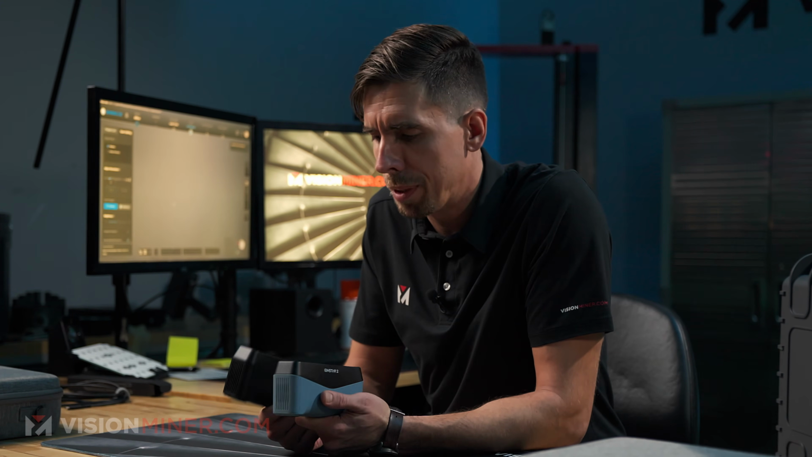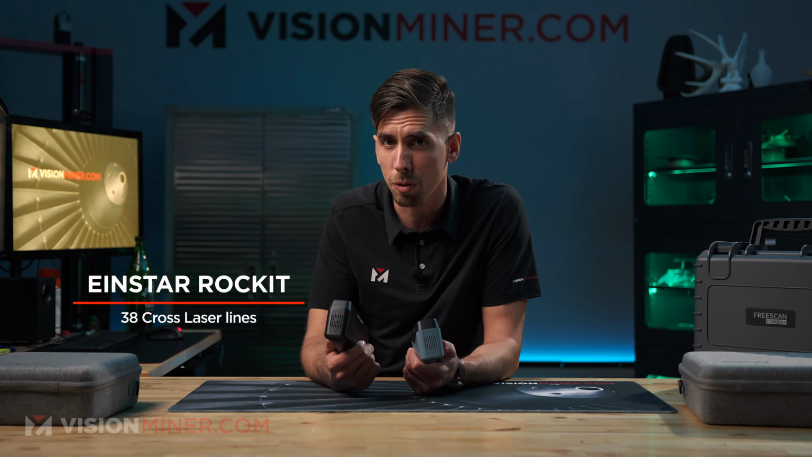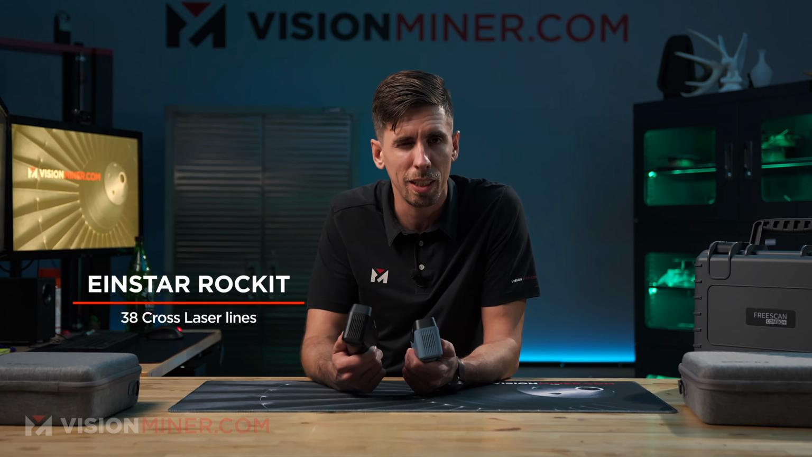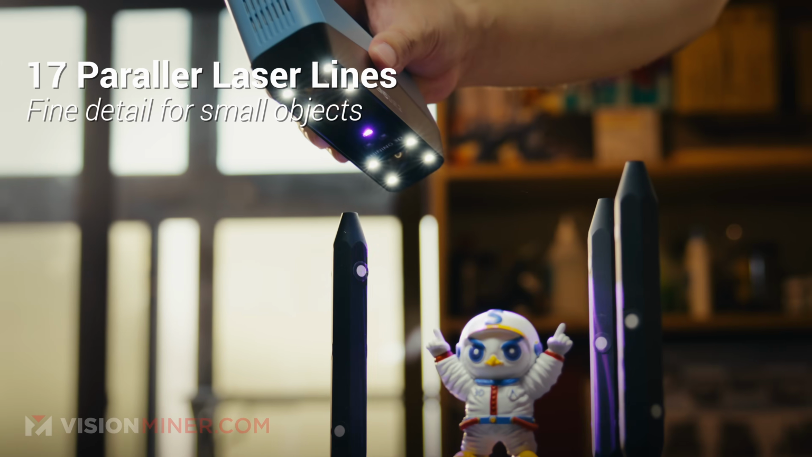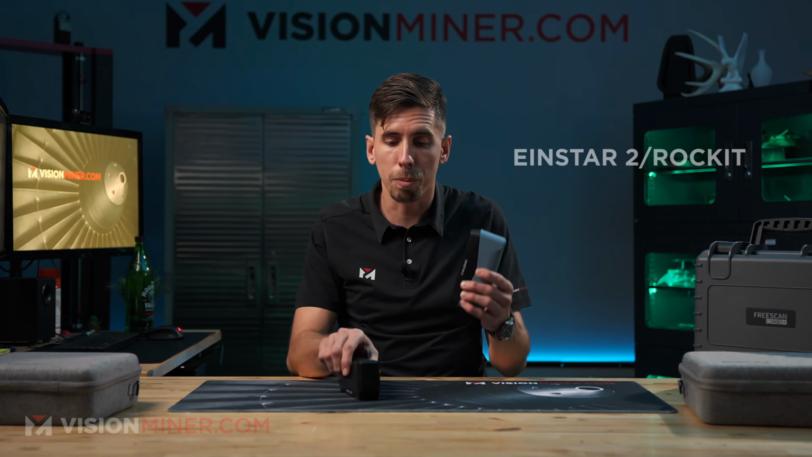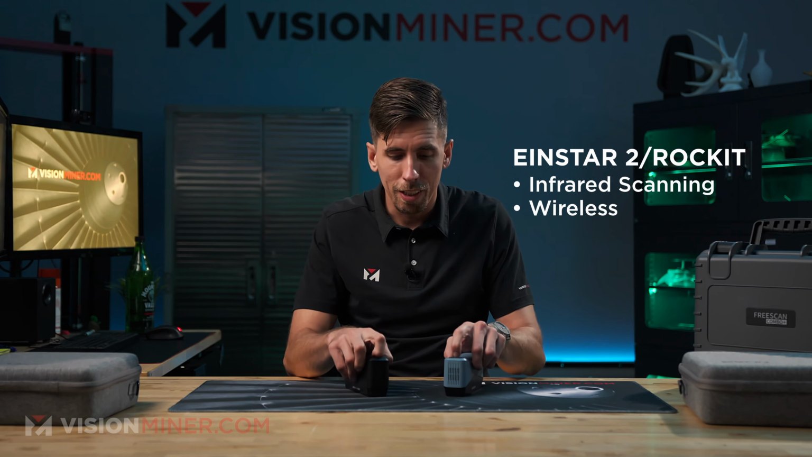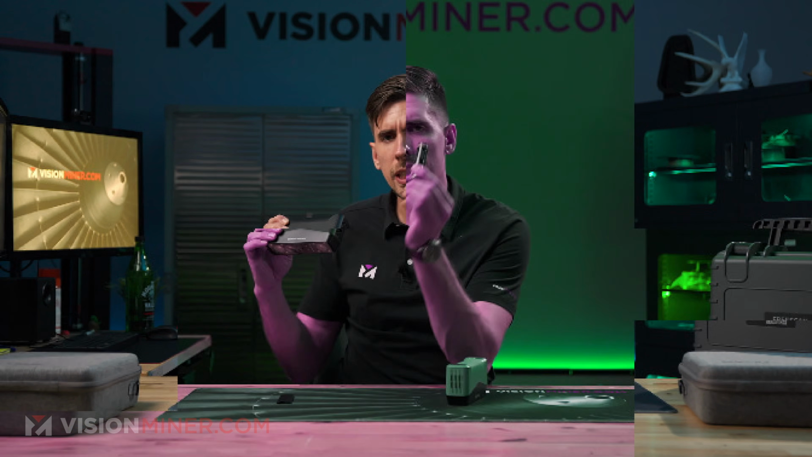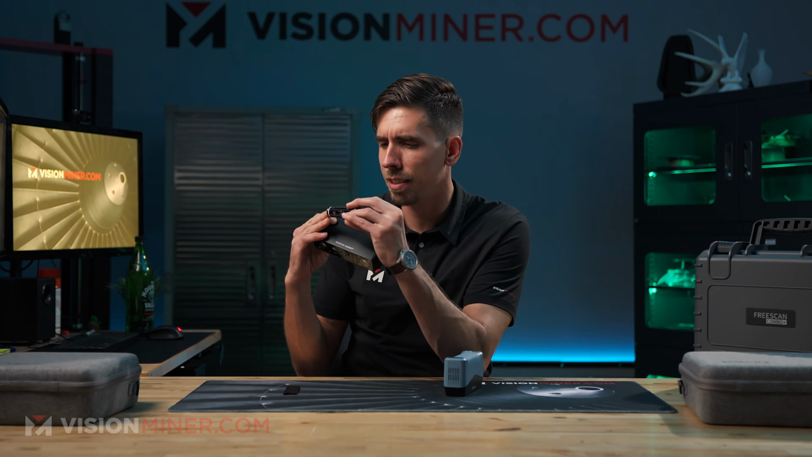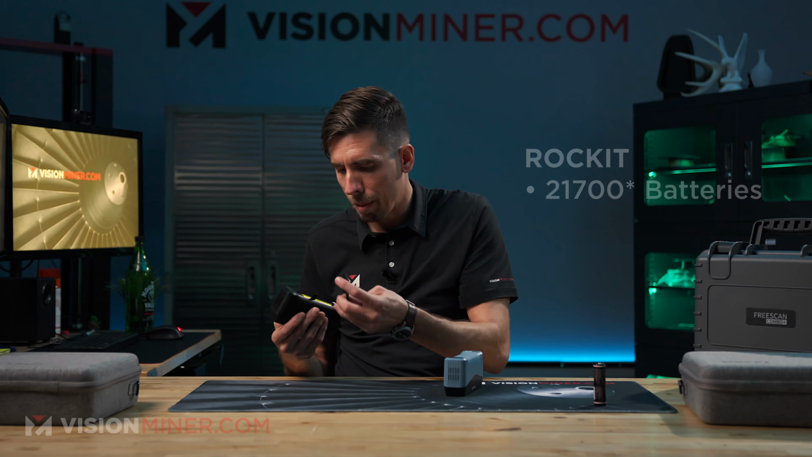Okay, so what's really changed and what's the difference between the two? I mean, basically the only difference at the end of the day is that this one has 38 cross laser lines. So I believe there's 19 lines on each side cross-hatched, whereas the EinStar 2 only has the parallel lines for fine detail. They both have infrared and they're both wireless, and they both take very awesome little, not 18650s, but what is this? This is the battery that came with it, and so I'm just gonna say 18650s, which is great because you just pop off the back and pop in a new battery.